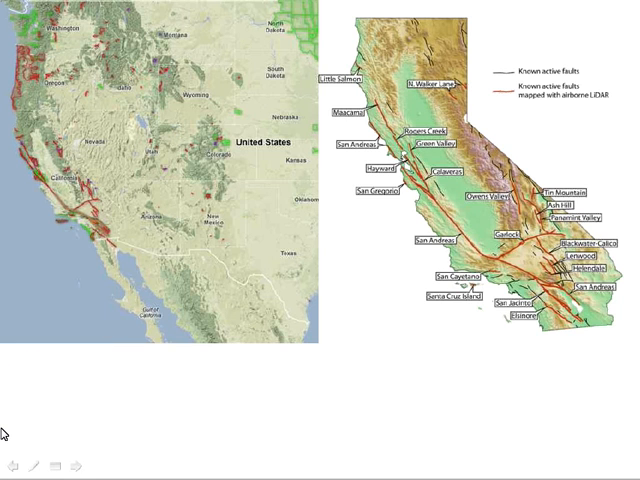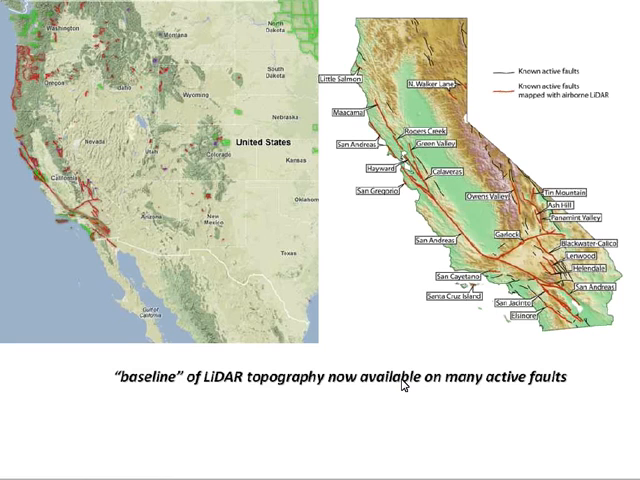If I pull up a map of California, you can see that most of the major active faults in California are now covered by airborne Lidar. The red lines here are faults with Lidar data sets along them, and the black ones are the few that are still to be scanned. So the idea that we had was that if an earthquake occurs on one of these faults, we have an existing baseline of topography against which we could compare a post-earthquake Lidar scan. So we have one data set before the earthquake, the shape of the Earth's surface before the earthquake happens, we go and rescan it using the same technology, and we'd be able to compare the two topographic data sets.